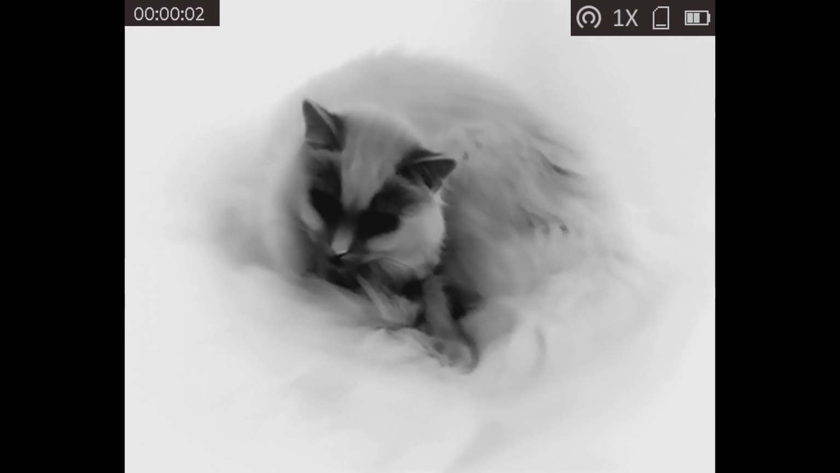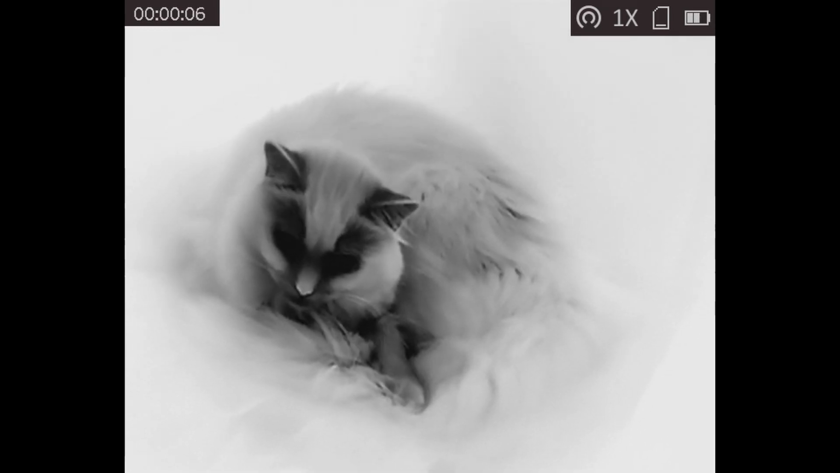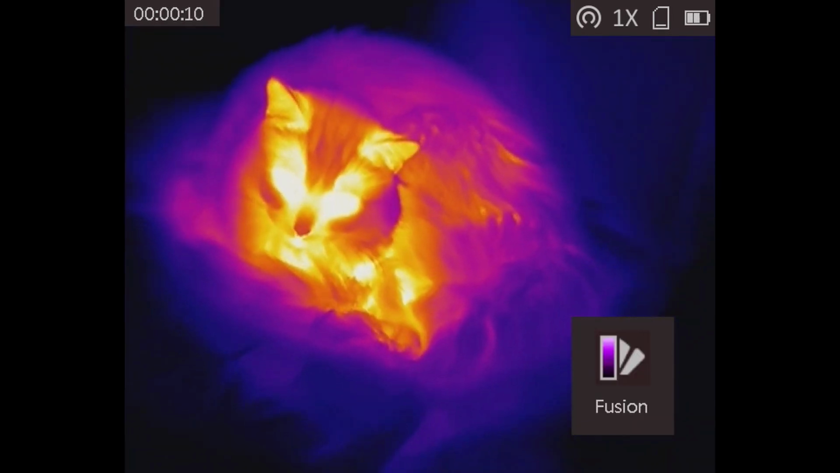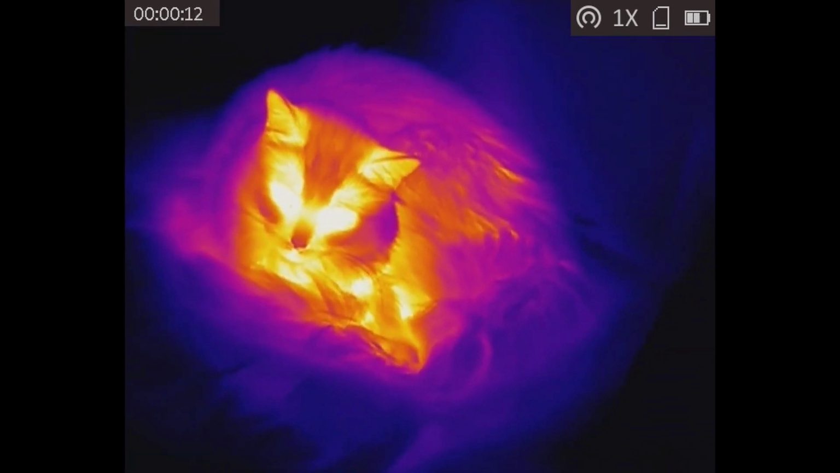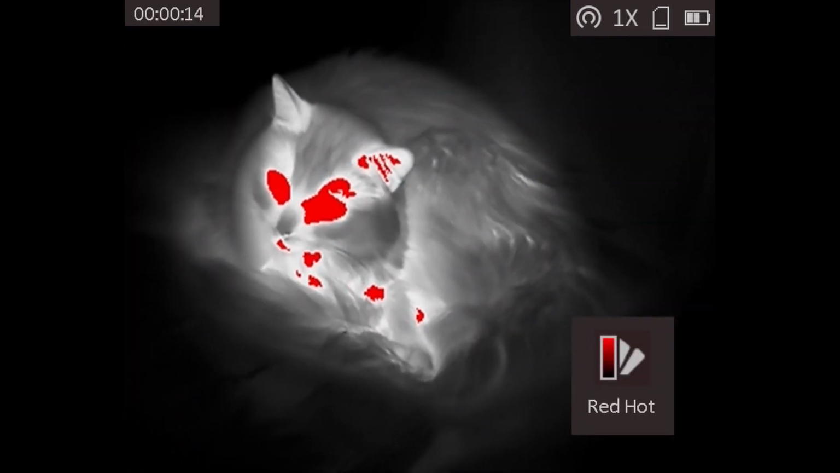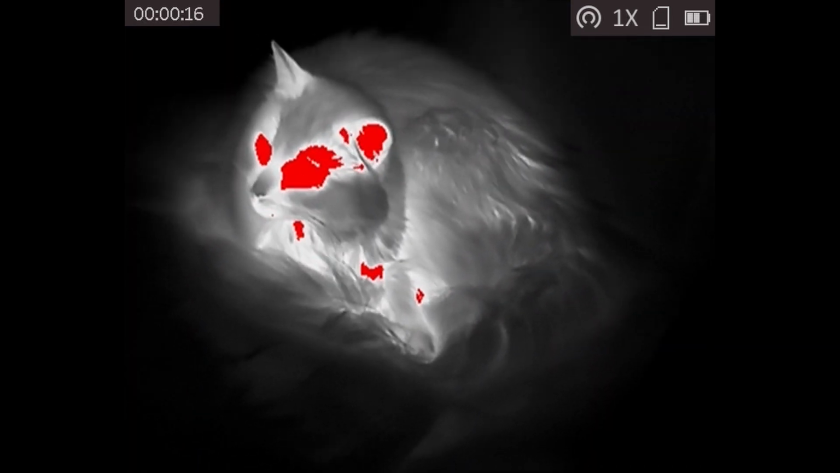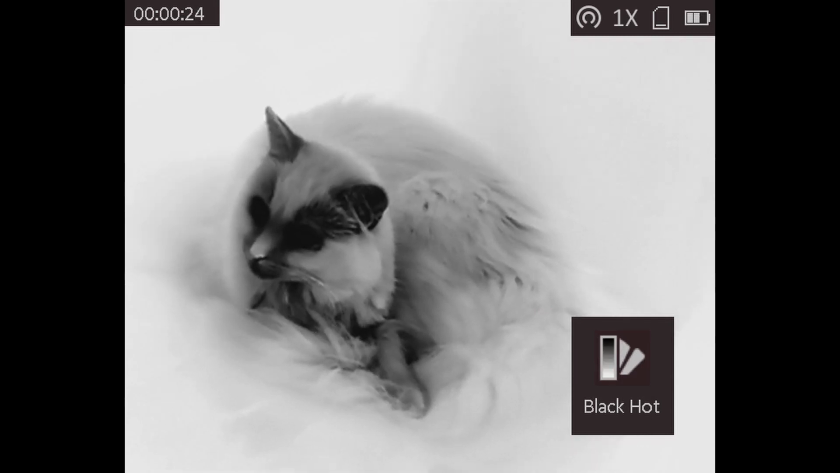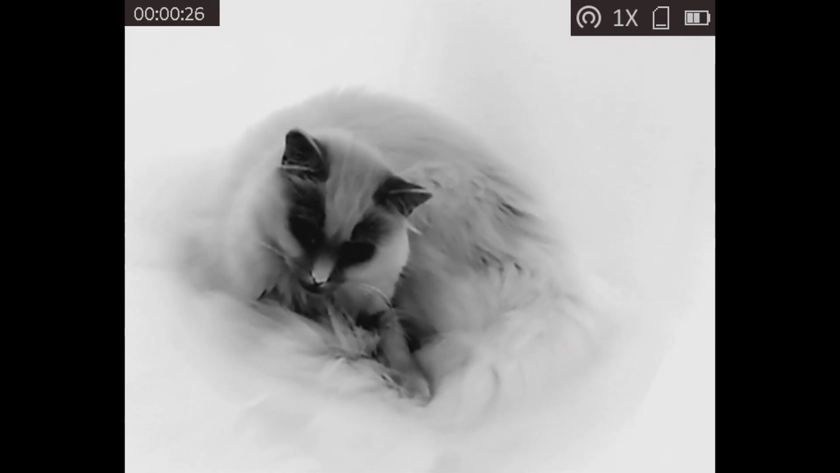And then here we have my cat. This is black hot. This is very close up. Then this is fusion right now on my cat. This is red hot. It also says right on the screen there, but I'll call it out in case you can't see it somehow. There's white hot, and I'll flip back over to black hot here, and that's the cat, just to give you a little close up of how clear it works.